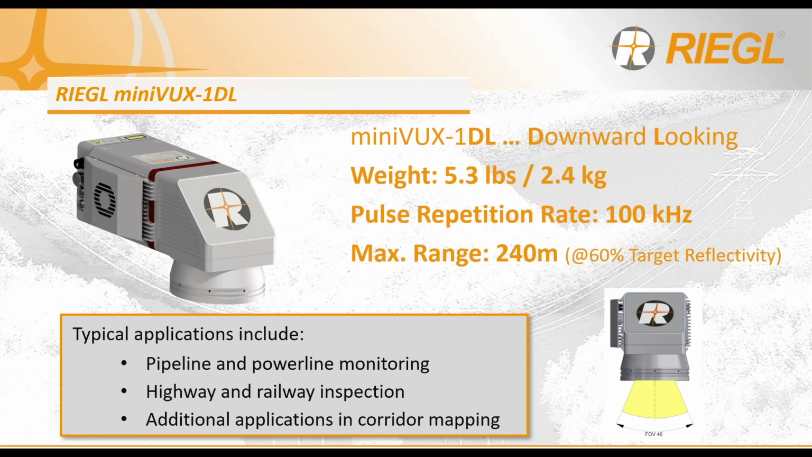Next, we have the miniVUX 1DL, where the DL is an indication of downward looking. This scanner was introduced in late 2017 with a market appearance in spring of 2018. Now, this particular scanner was offered in response to many application-specific requests. The miniVUX 1DL is a variant of the miniVUX 1 UAV. It's truly that downward-looking orientation that is the major difference, and that was optimized for corridor mapping applications.